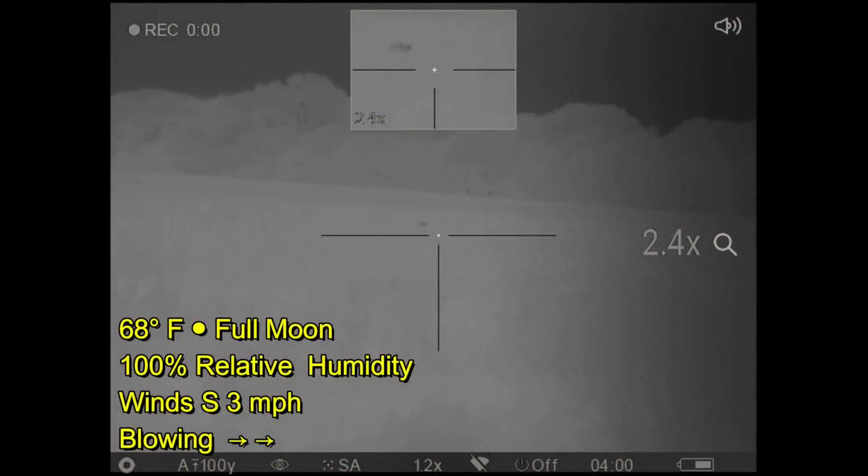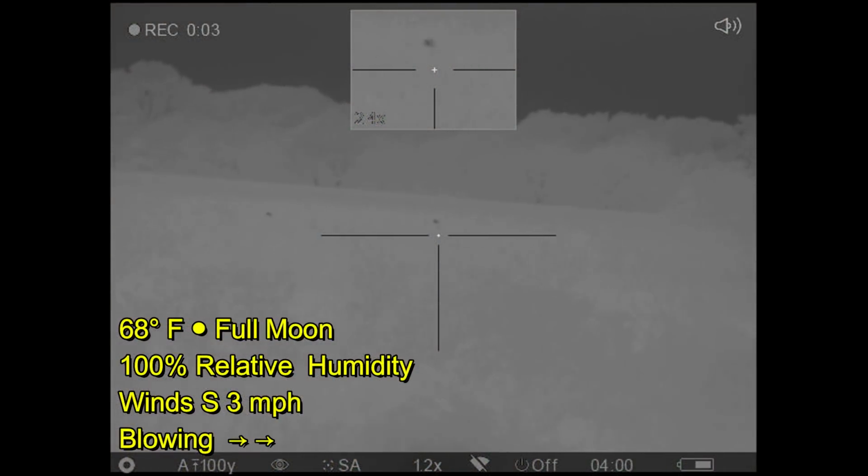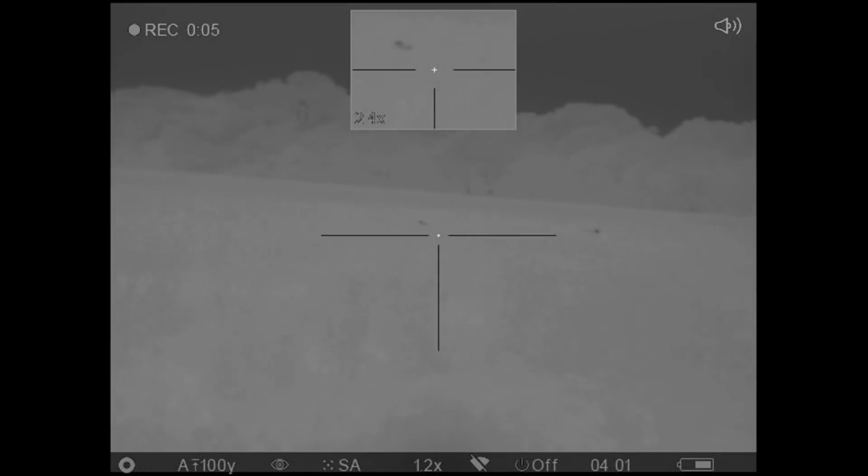Over the next 6 hours, I managed to get some dinner, review the video, look for landmarks, figure out where my downed hogs were, get pictures of them, get their locations marked, and then noticed that there were 2 more hogs out in the field.